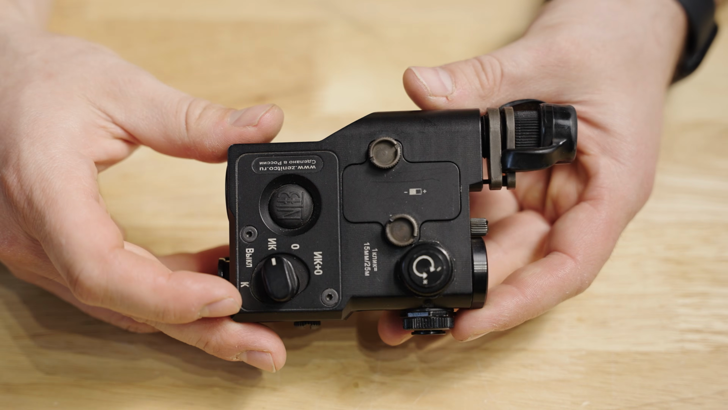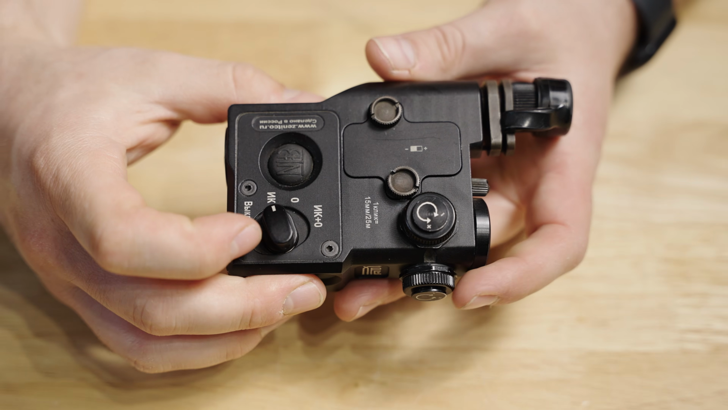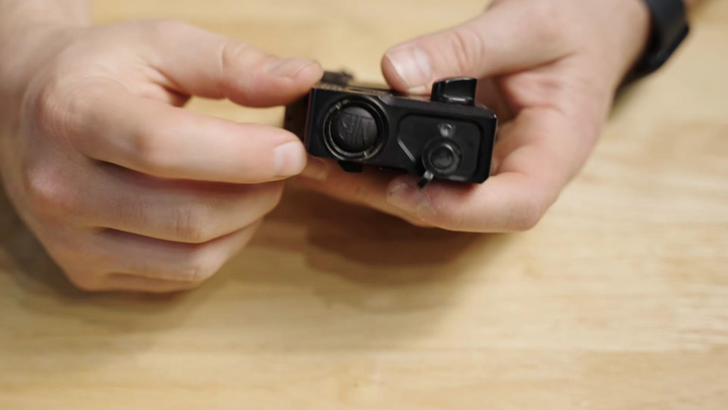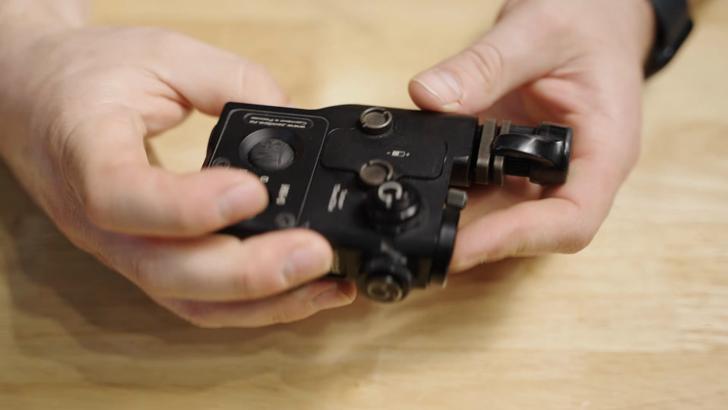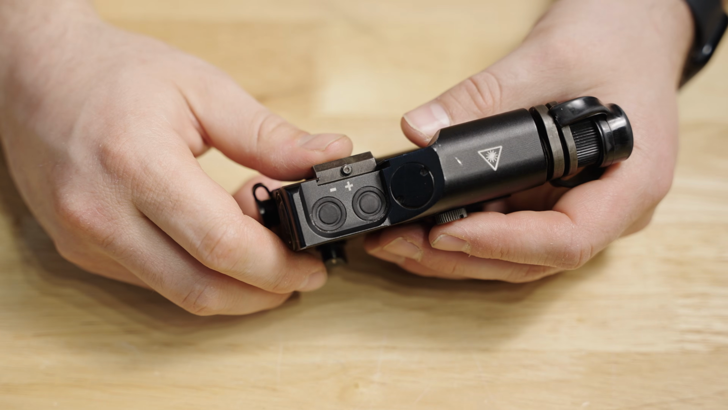We have the Perst 3. You'll notice it's all in Russian because it is Russian. You have your different modes for laser only, IR, illumination only, and then the combination of the two. You do have an actuation button on both the top and the rear of the unit. You also have a remote switch port. You do also have brightness control, so you can actually adjust up or down.